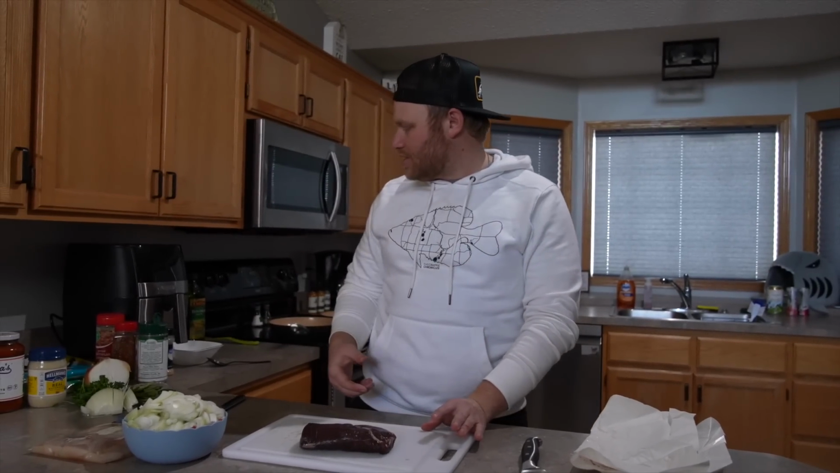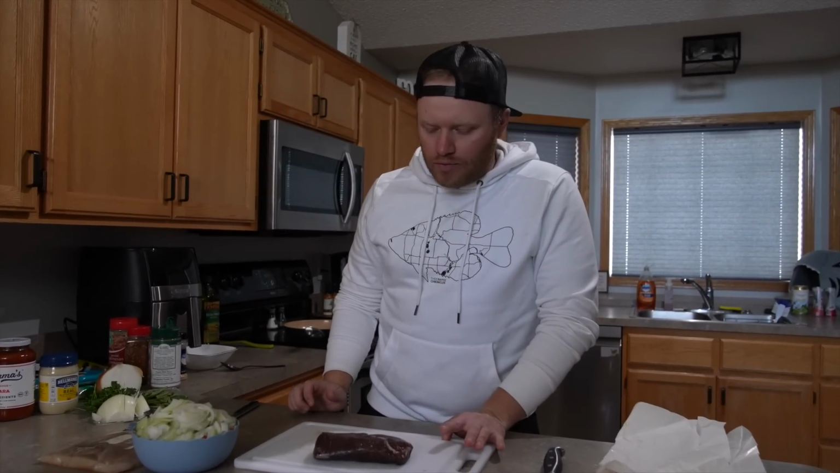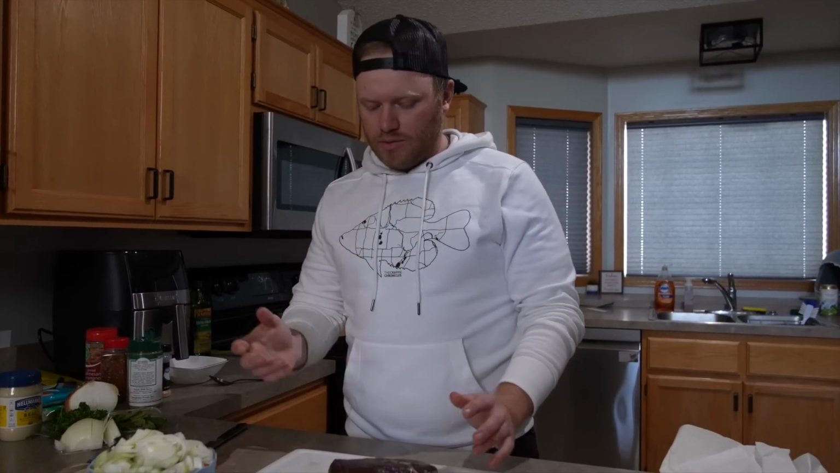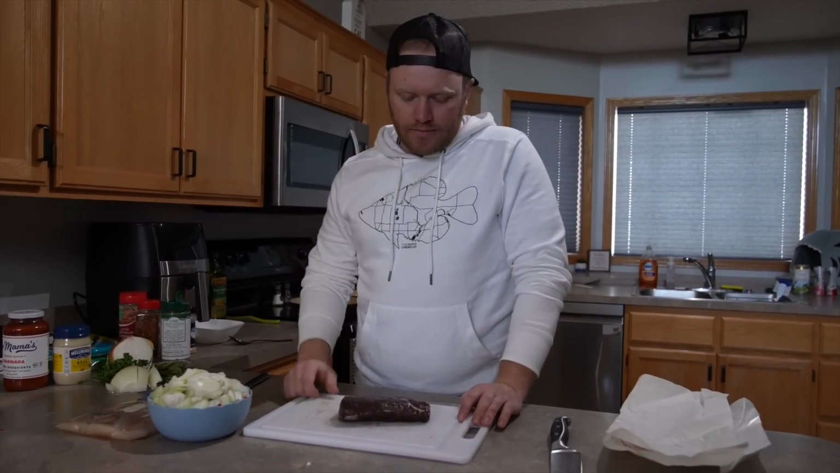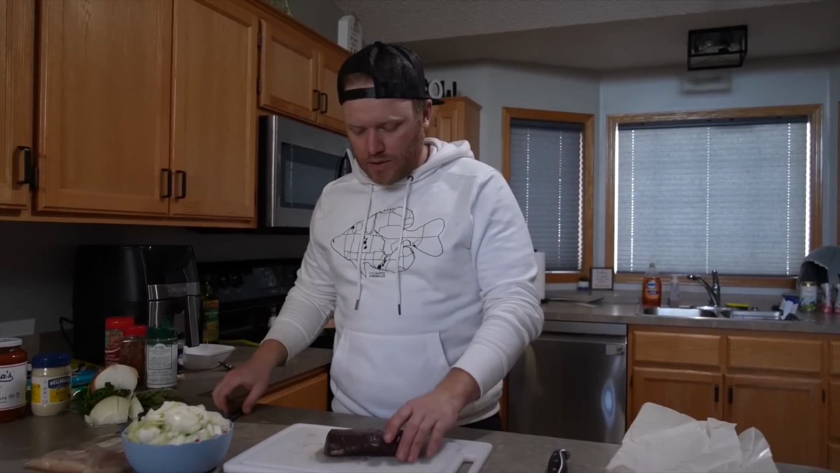I'm just going to throw a little bit of seasoning, and I had some garlic powder and red pepper flakes. Nothing too crazy because this one's going to get a lot of the flavor just from the peppers and the rolls and everything. So this will be an easy one. Get it sliced.